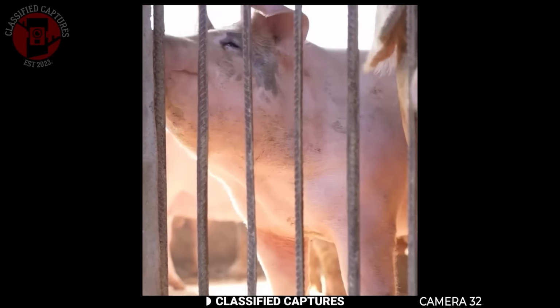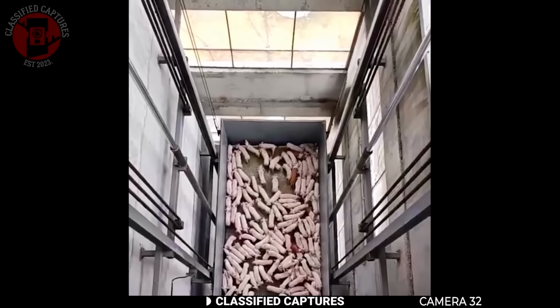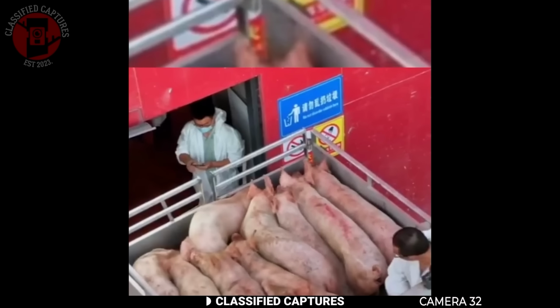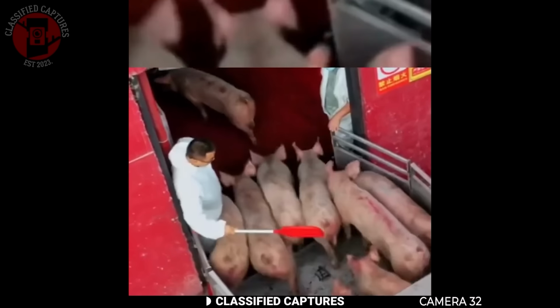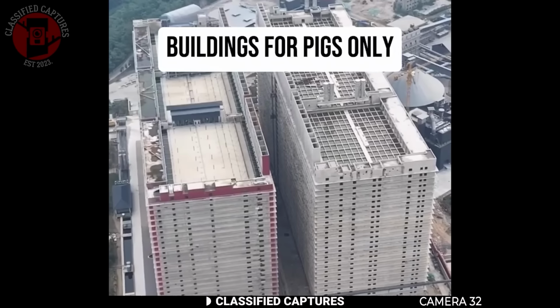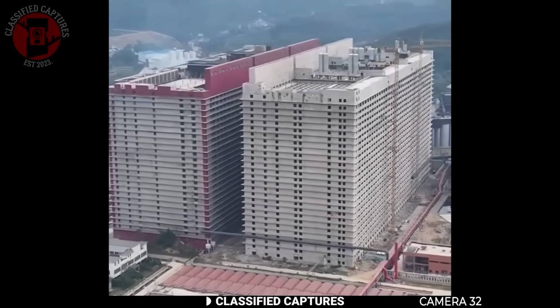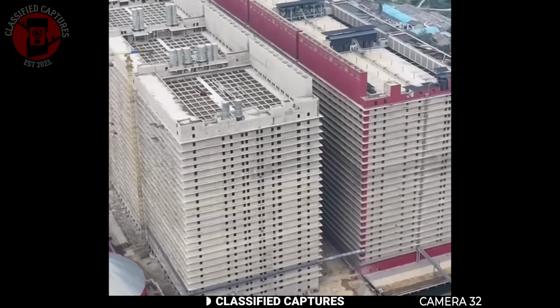Pigs are considered a delicacy in some places, and in others, they're just normal meat to consume. Some religions don't even allow the eating of pigs at all, but in China, pork is consumed a lot. It's a major part of their diet. That's why this massive skyscraper you're looking at isn't a hotel or some complex apartment. It's actually an automated pig farm. Yeah, you heard that right.